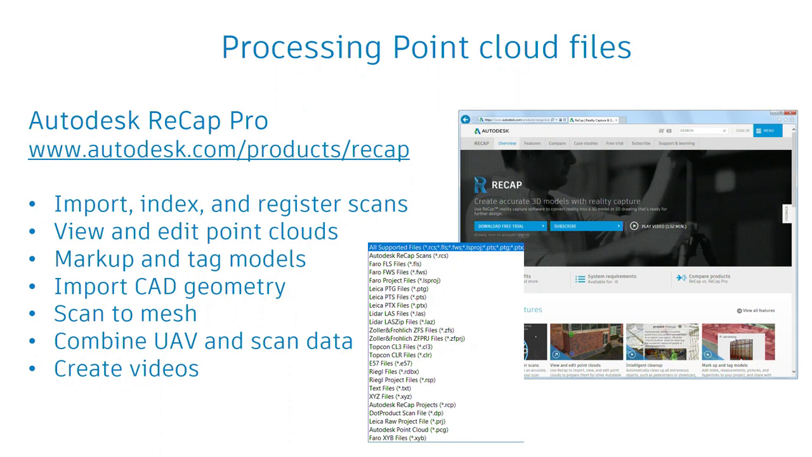Okay, so there's a whole lot that Autodesk ReCap can do, and most of you probably know that ReCap installs with AutoCAD and most of Autodesk products by default. If you want to do something like registering, which is linking the scans together, you will need the ReCap Pro license. There's a lot of other things that you can do, but I'm only going to show you the minimum in here. So let me go ahead and pull up ReCap.